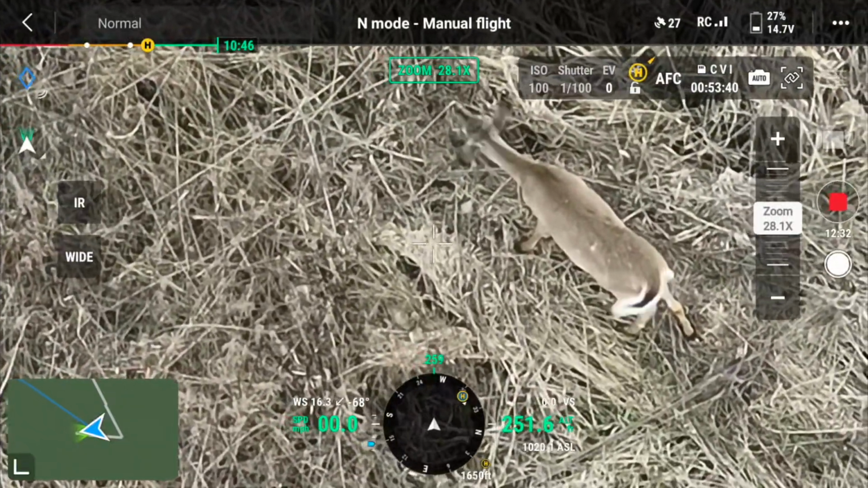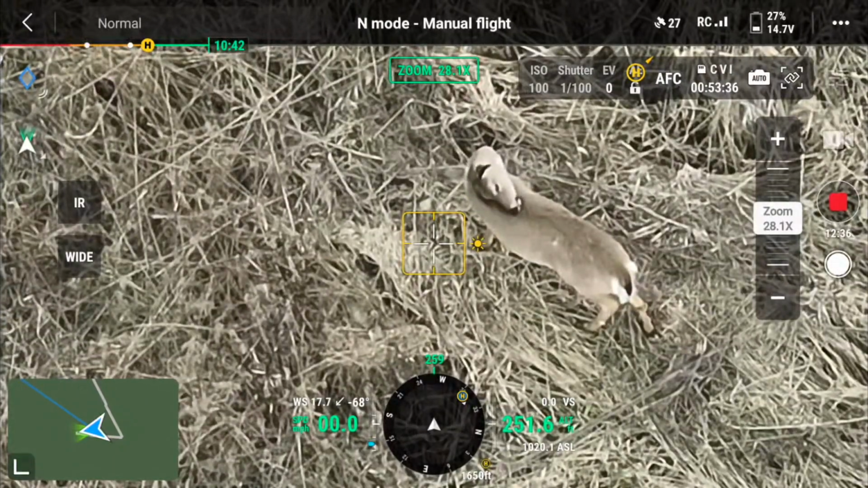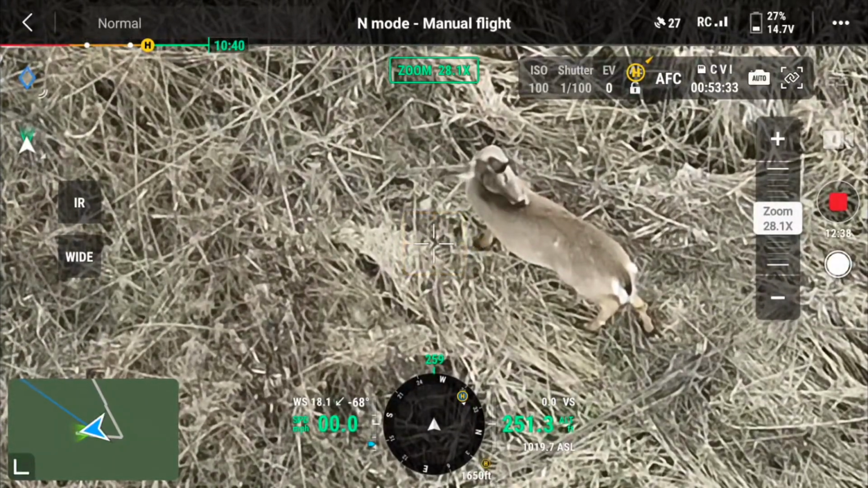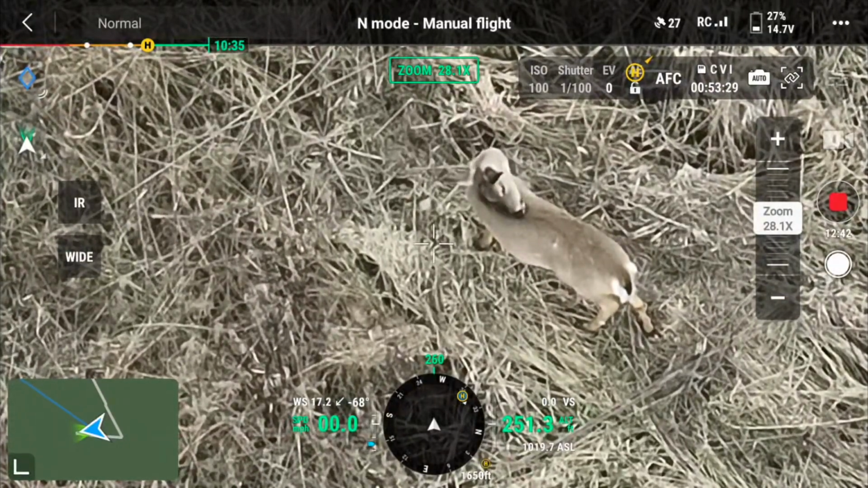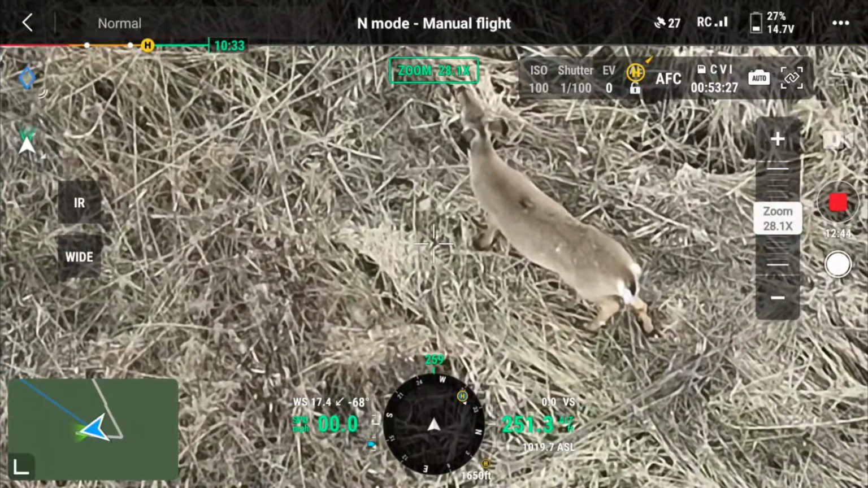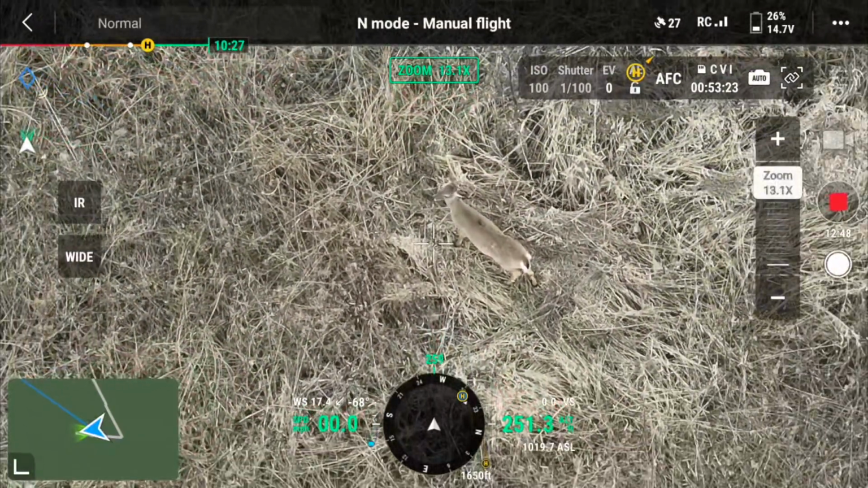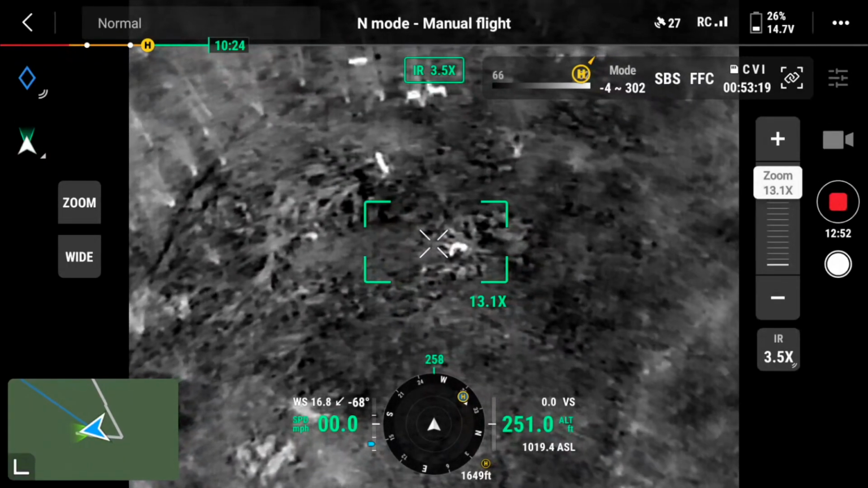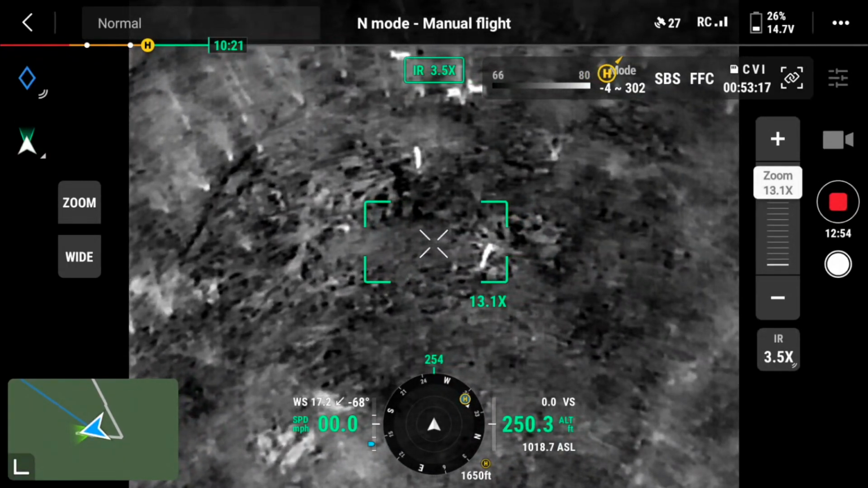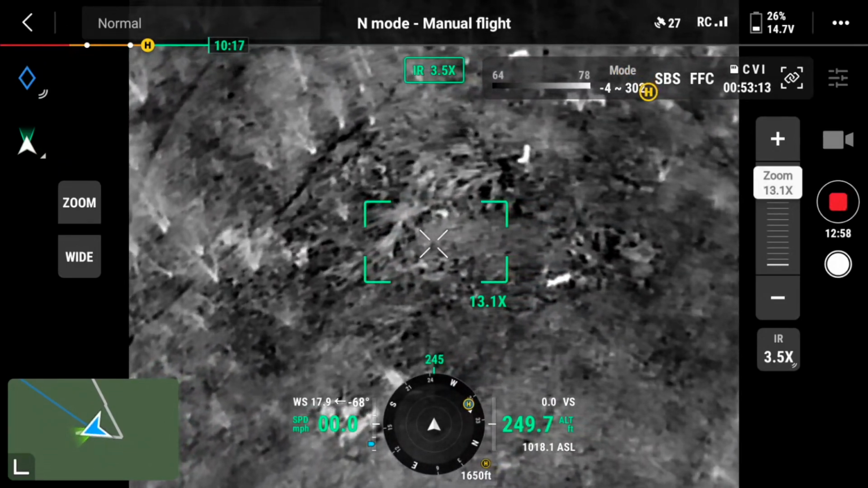I'm hovered right above a doe, 251 feet. This was the opening photo. She's scratching her back, perfectly calm, no impact to her behavior. I'm not disturbing her at all. The ears are just doing normal doe ear movements. And I'm not in this game to disturb wildlife at all.